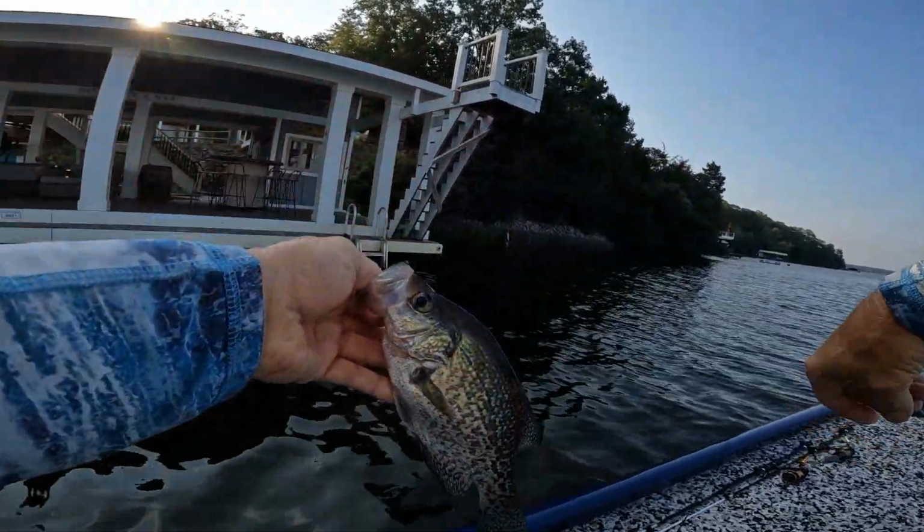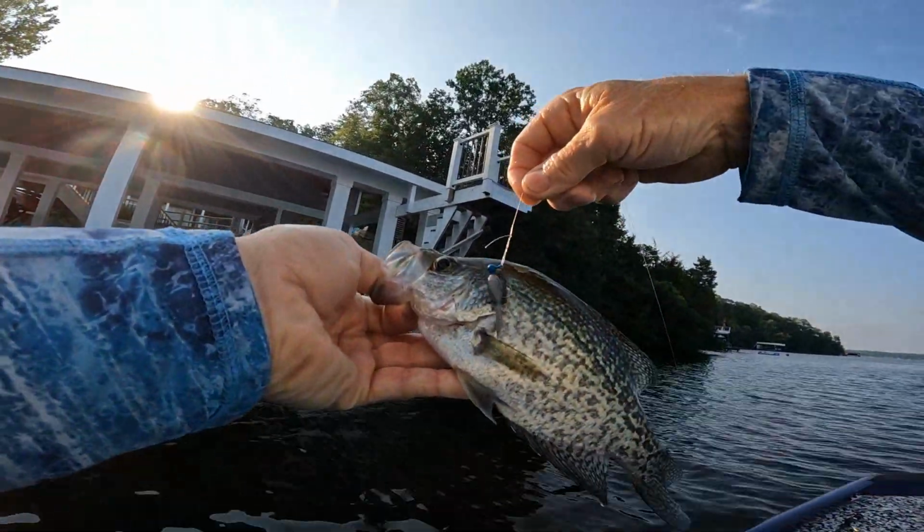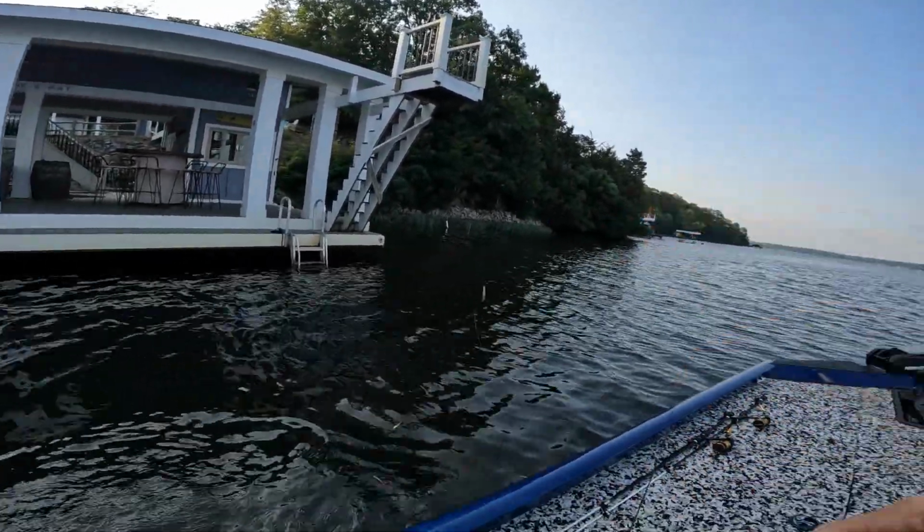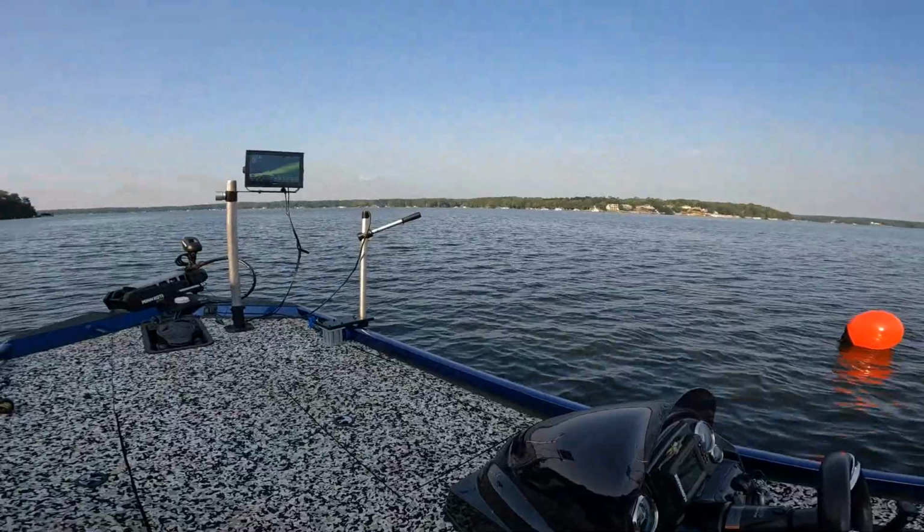Oh, he's a good one too. He's over 10 inches. Tadpole Jr. This is a silver bullet color. Bam. I didn't see that fish.